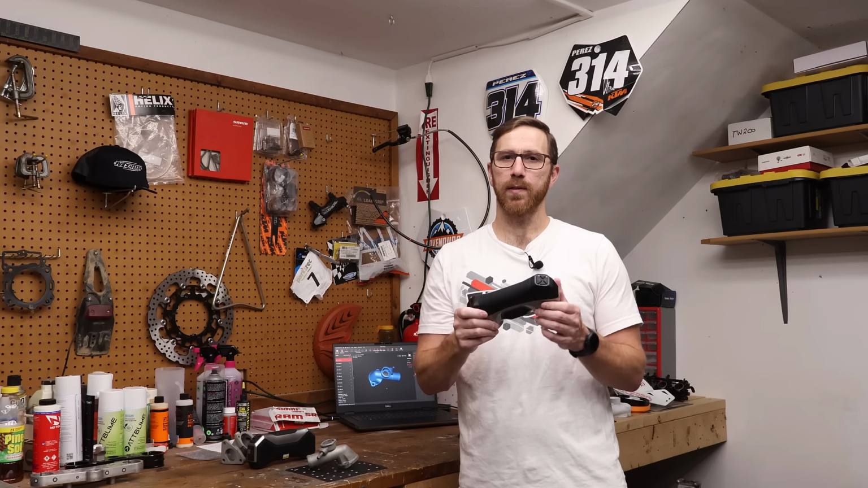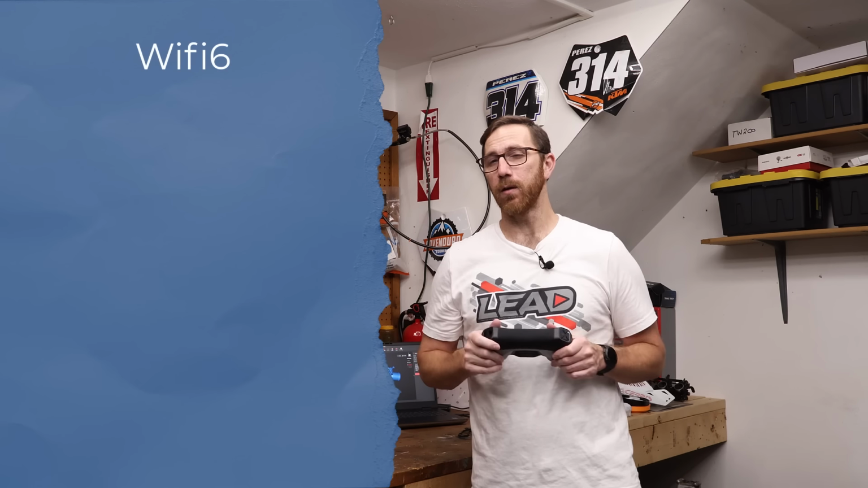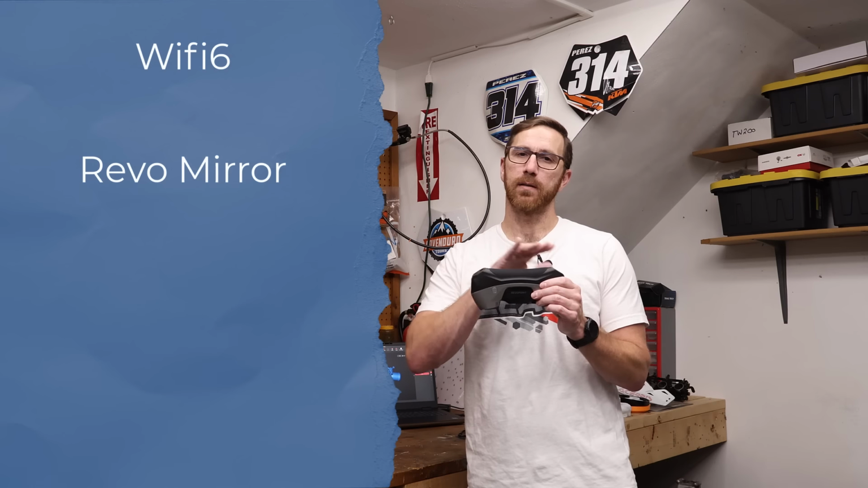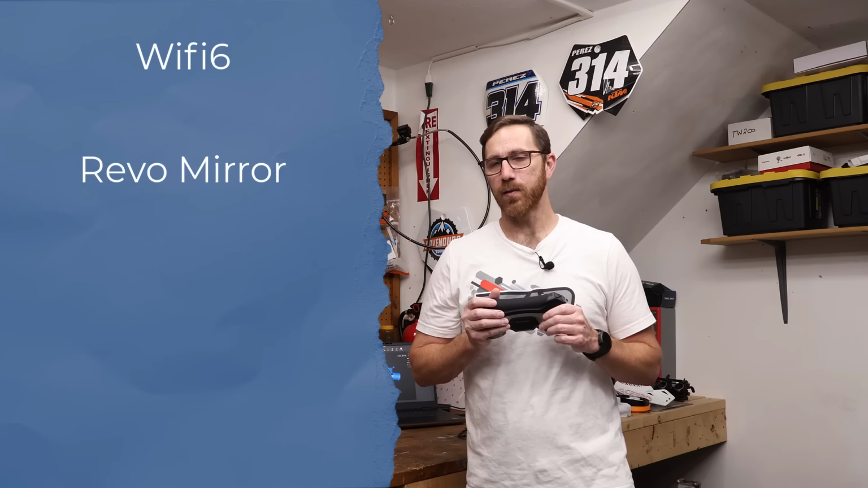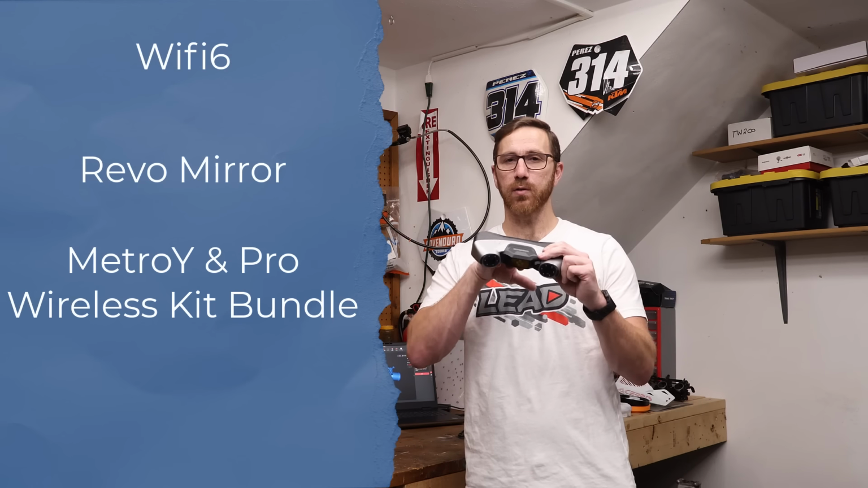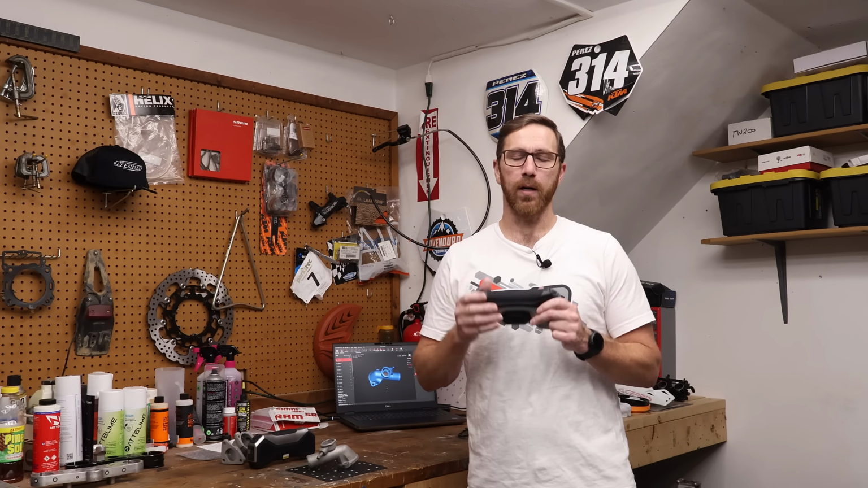So some other big improvements to this: these now have Wi-Fi 6 built into them. And with that, there is a new app that you can download on your phone if you want to. I personally don't do that, but you can use a screen mirroring app where you can see what you're scanning paired with your computer. There is also a wireless bundle that you could get with the MetroY Pro, which has a battery handle. So you can use your phone as a screen mirror, use the battery handle to power it, and then use Wi-Fi 6 over to the computer. So those are all great improvements.